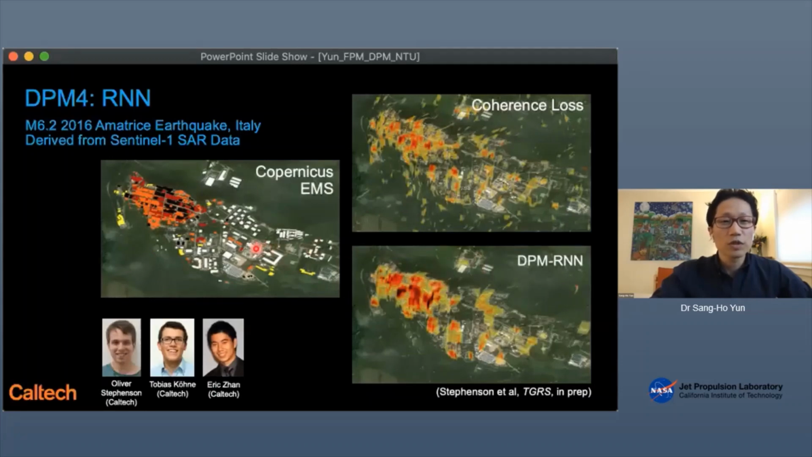We use coherence maps from the nearest pair and multiple coherence maps and produce an expectation for the time after the earthquake, and then compare with the real observation and see if that's normal or abnormal. If that's anomalous, then we mark it as damage. If it's expected, then it's not damage.